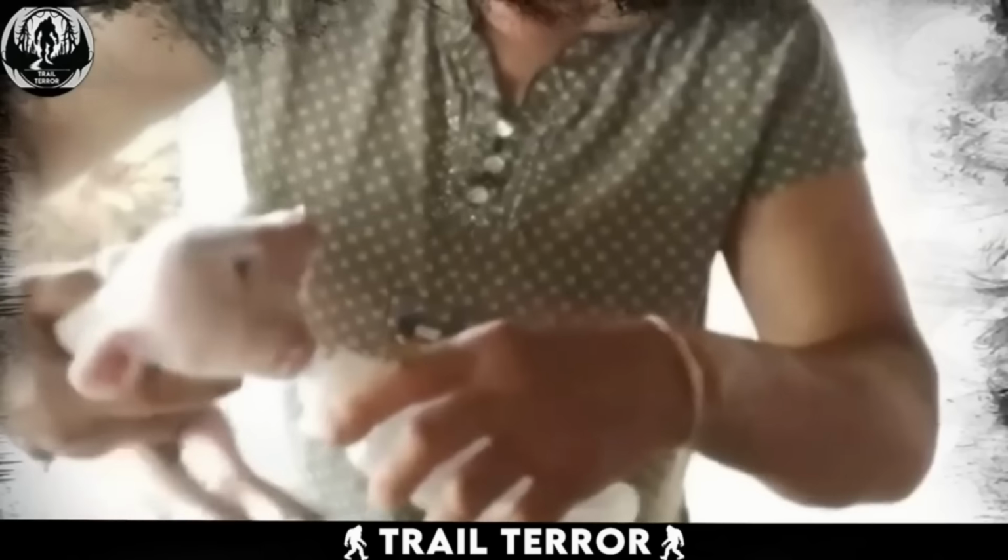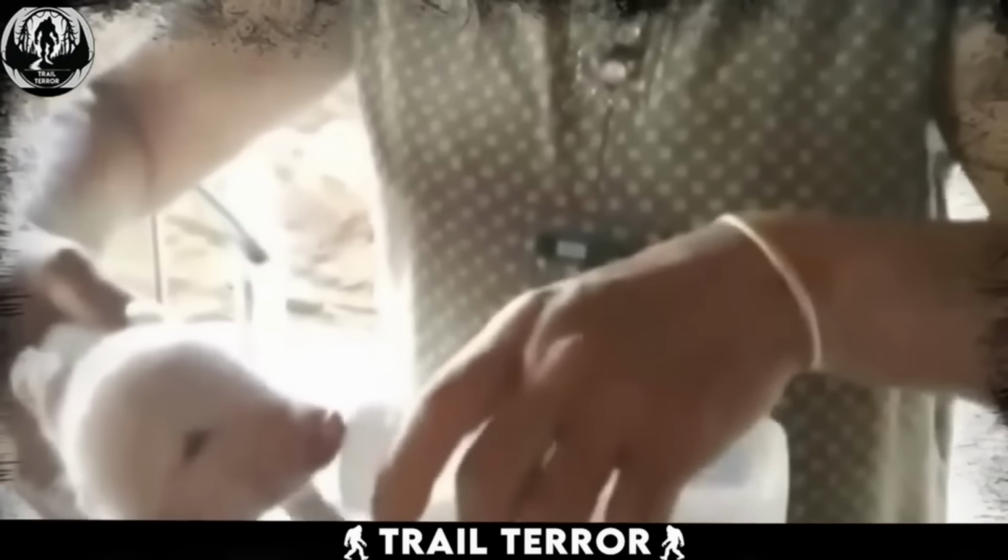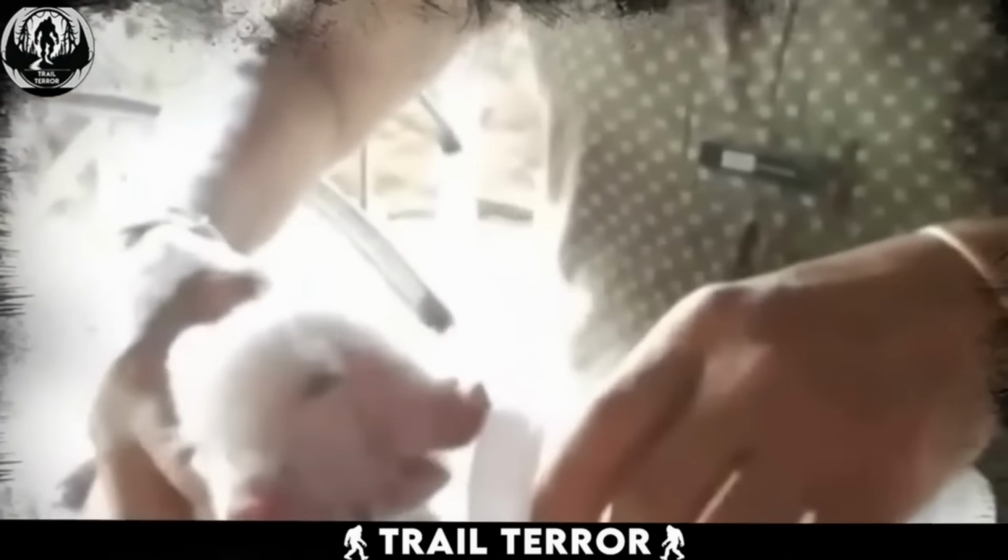In 2016, a farmer in China came across a creepy sight. He was all excited for his pig who was soon to give birth. However, when it did, it wasn't exactly what the farmer was expecting. The piglet had 2 heads attached to one tiny body. It had 2 snouts and 3 eyes.